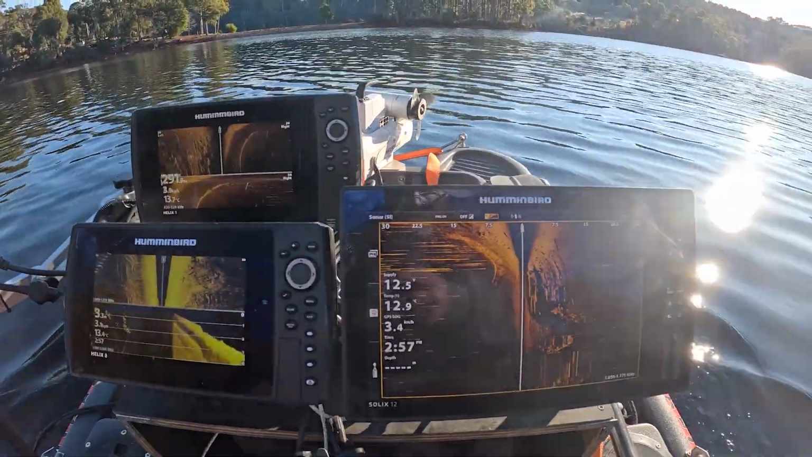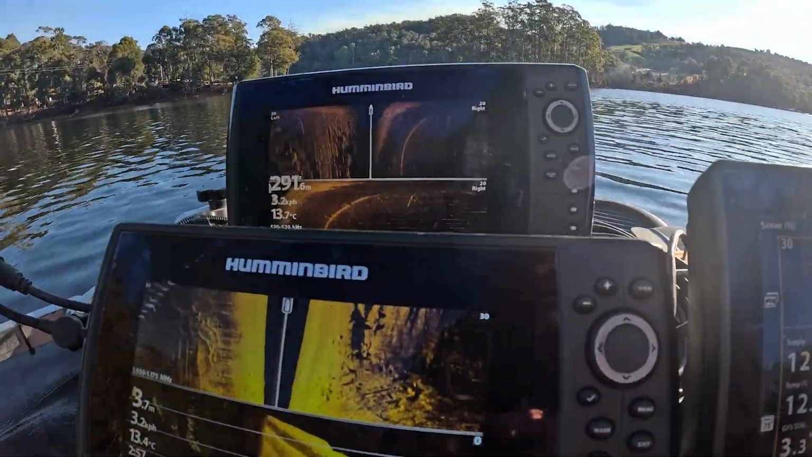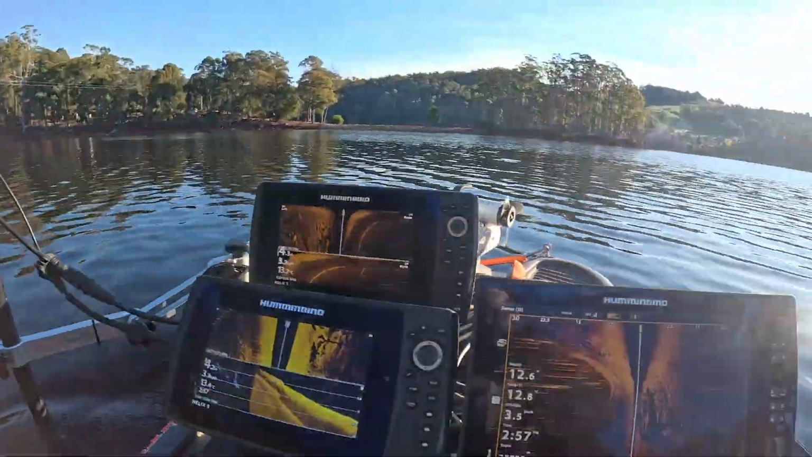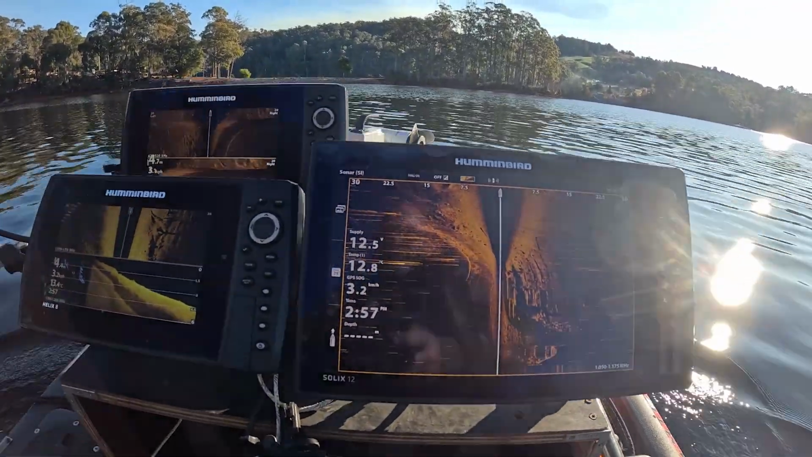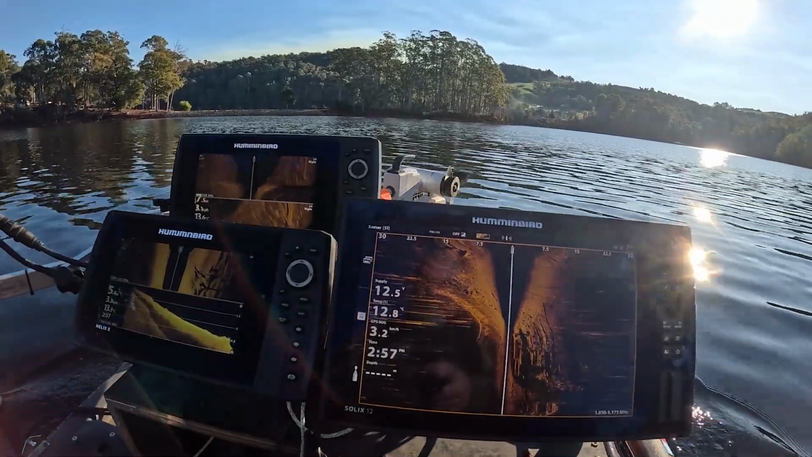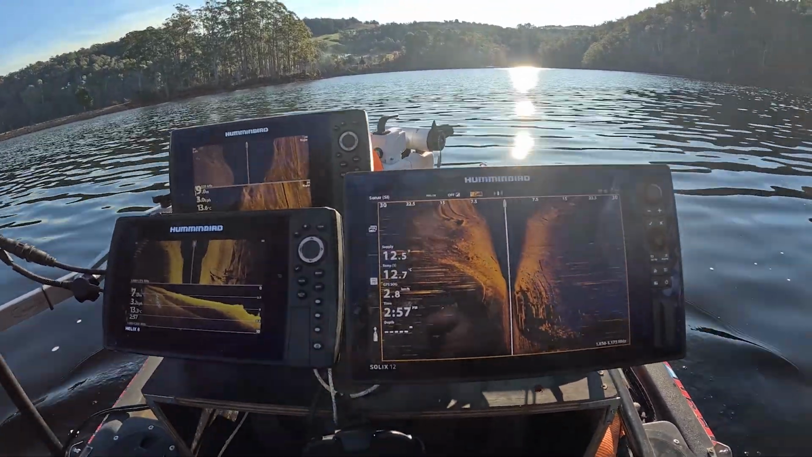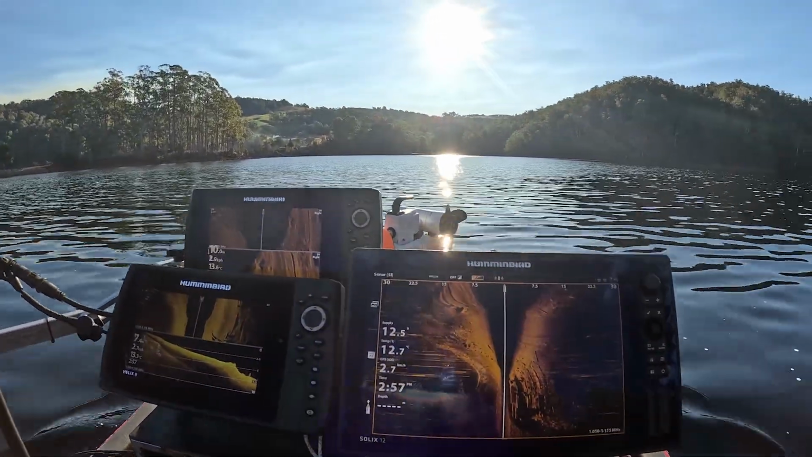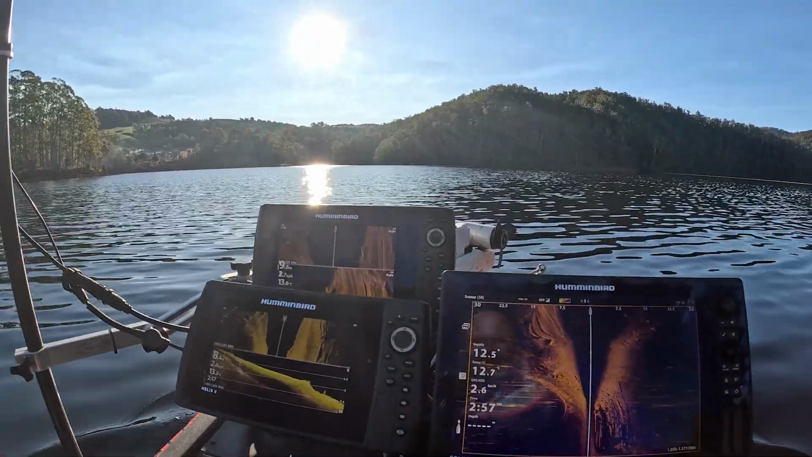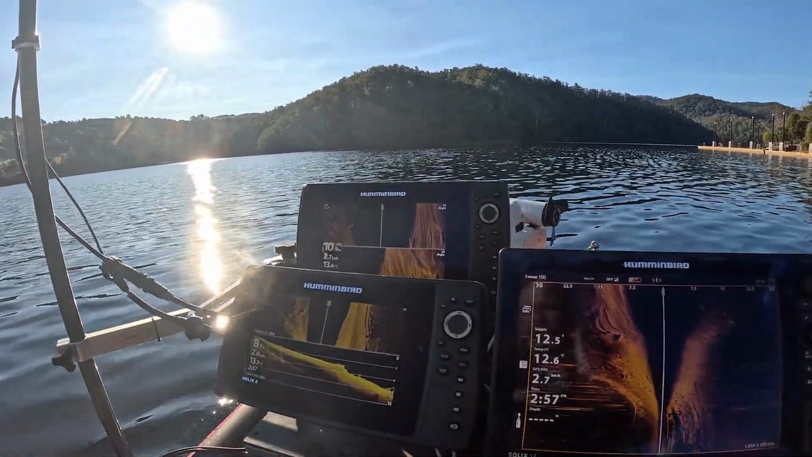Well, one thing for sure, it does drop off really quick off the boat ramp. So down to 3.9, we're not far from the edge. 4.4. Let's just go over this, make sure there's nothing here. 7.4 meters deep here, so it really does drop down quick. It's 12 degrees, which isn't the worst.